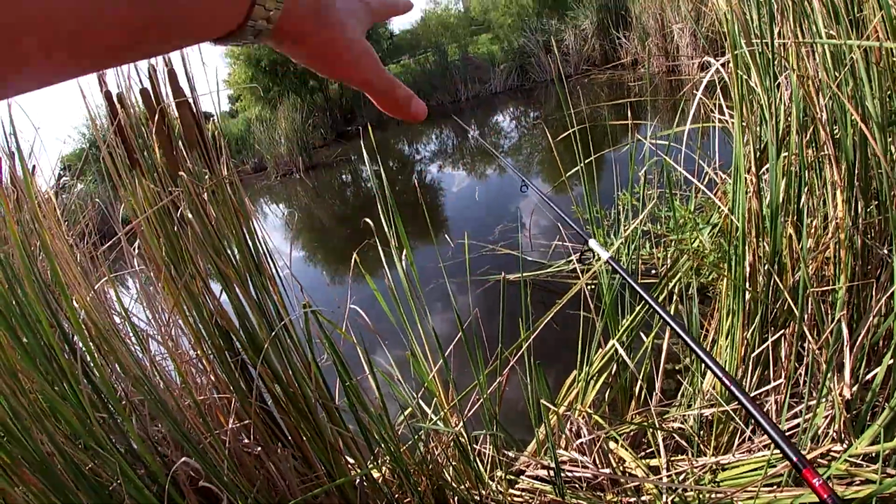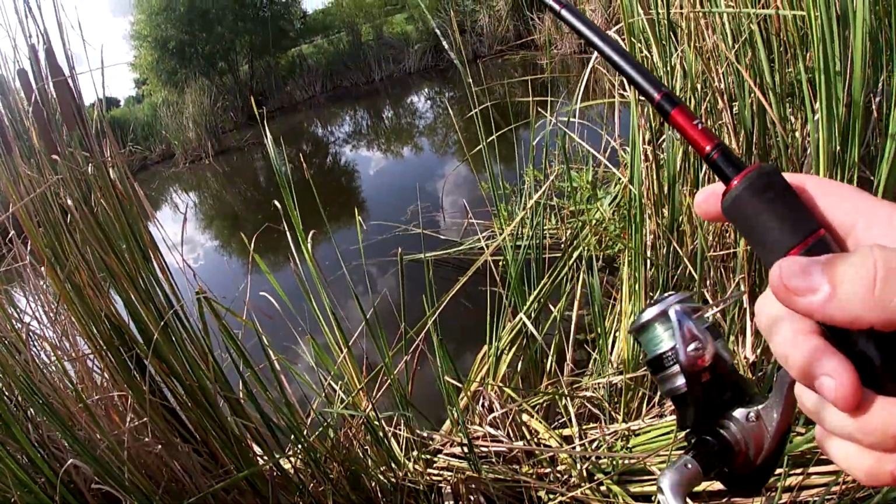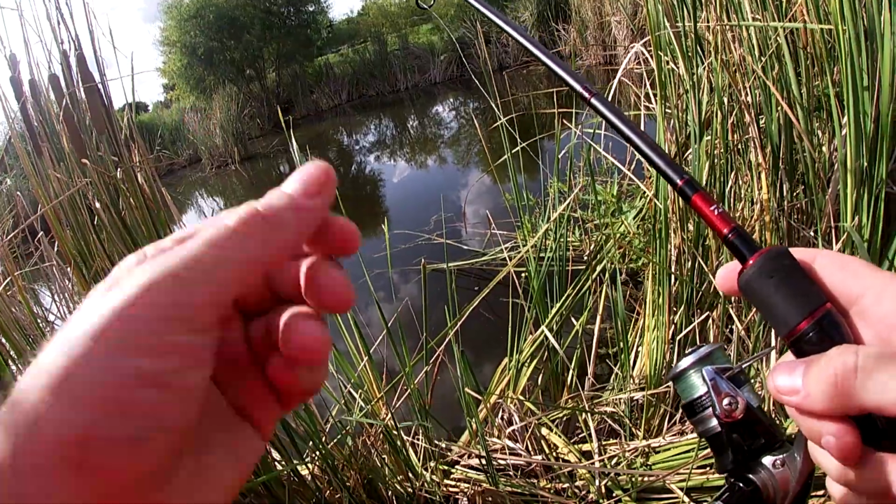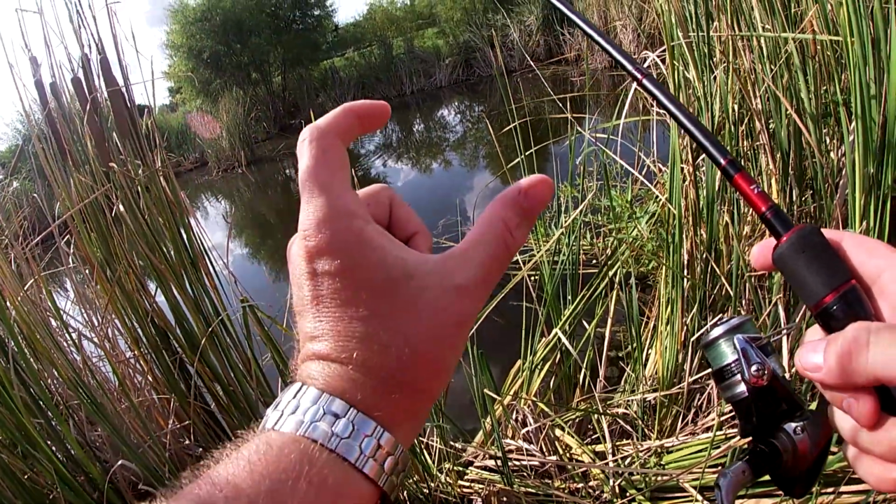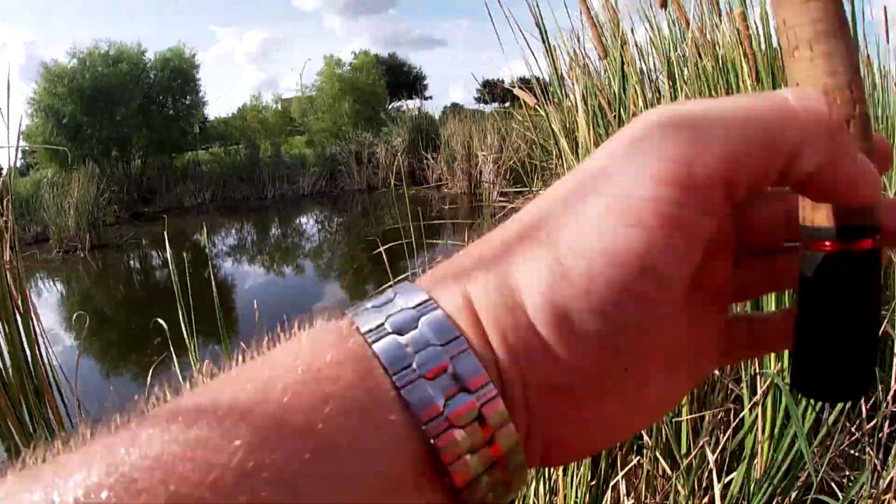All right, so it was saying there's a whole bunch of fish out there, right about there. Now there's no indicator that says how big the fish are, so these could have been a bunch of little tiny fish, which I think is what they were, just sunfish.